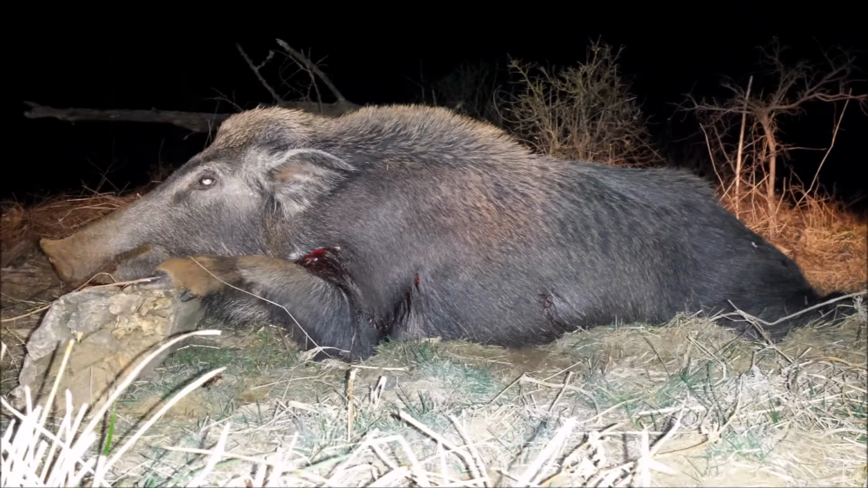So the first stalk of the evening netted one fence post and this nice 155-pound sow that was shot multiple times on both sides.